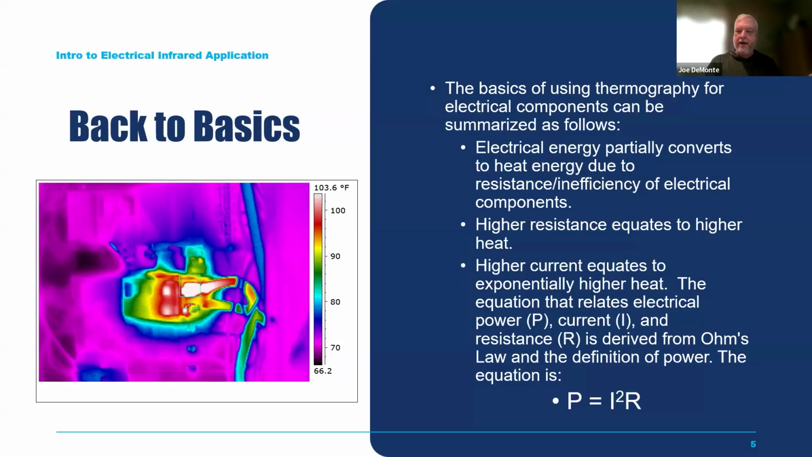And it turns out that electrical energy, which is our power, our wattage, part of that is reactive power. And that reactive power can come from a couple of different parts of the electrical energy. So we have the current and we have the resistance of the conductors. So the current and the resistance are part of what causes some of the electrical power, instead of being used for what we want it to be used for, to become reactive power and heat.